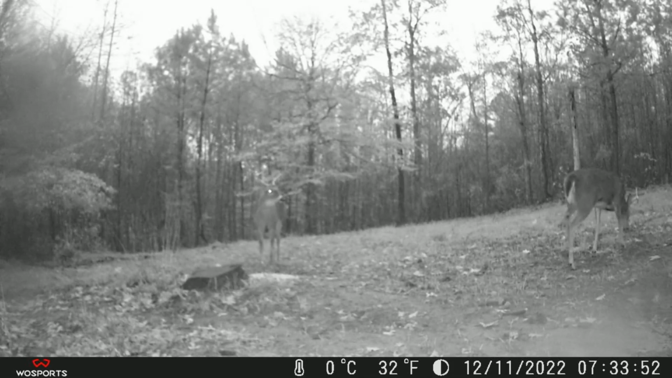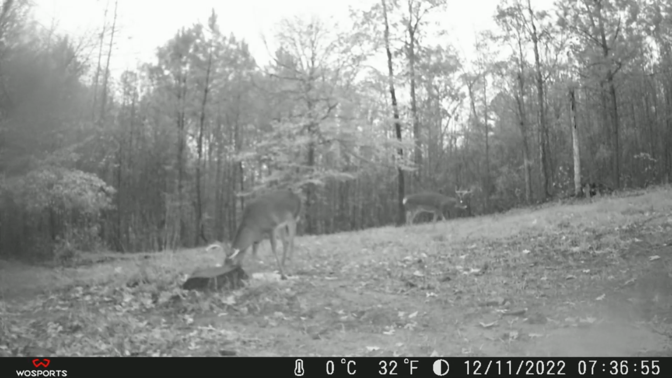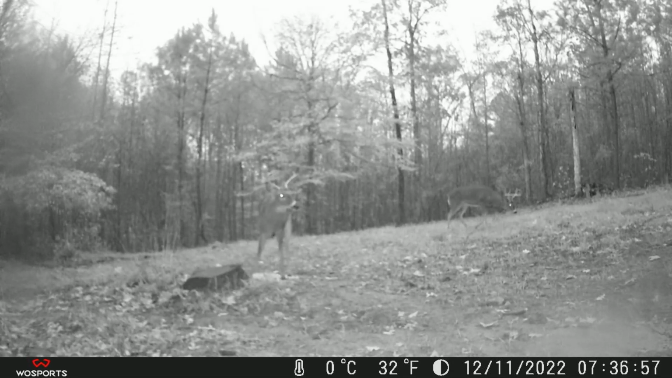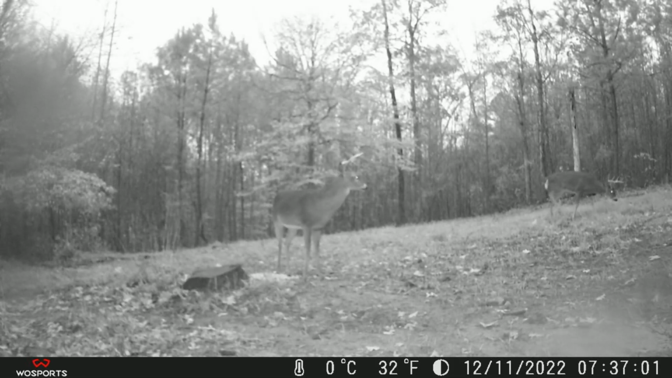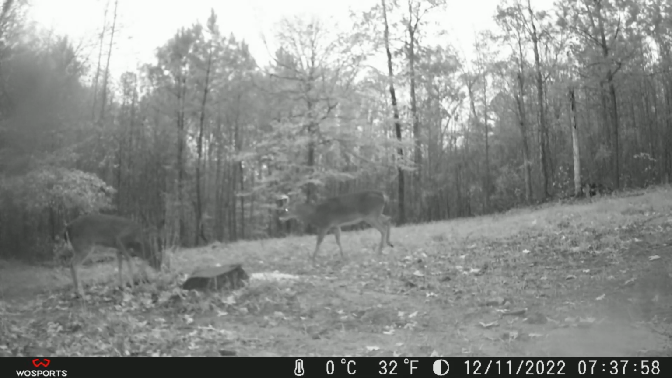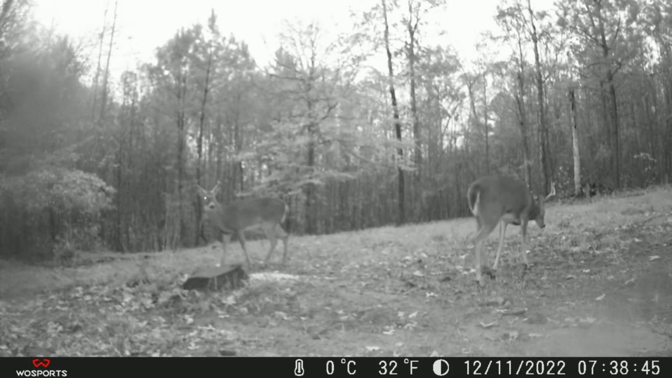The only thing that I noticed in watching this, if you look at it closely, it does appear like the buck with the smaller antlers is bigger bodied. If you look at the size of his chest and neck, his front legs are heavier than the buck with the larger antlers. So for me, it was not what I expected.